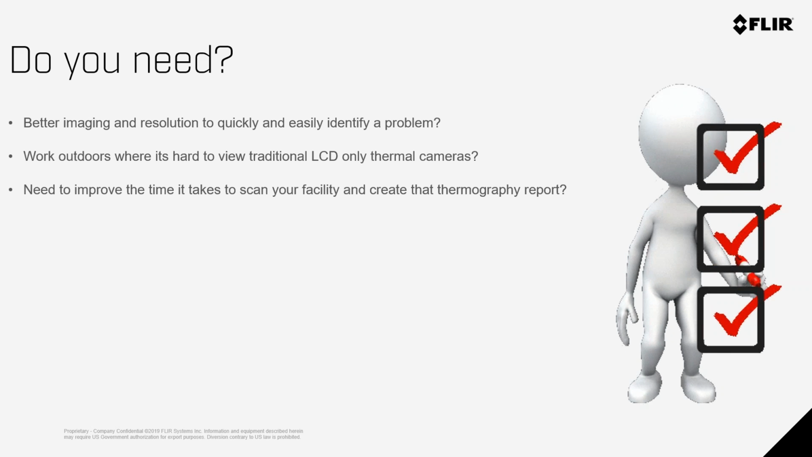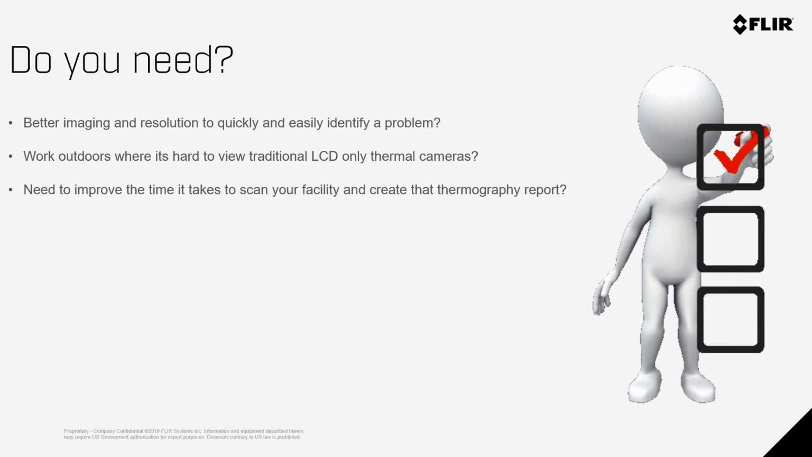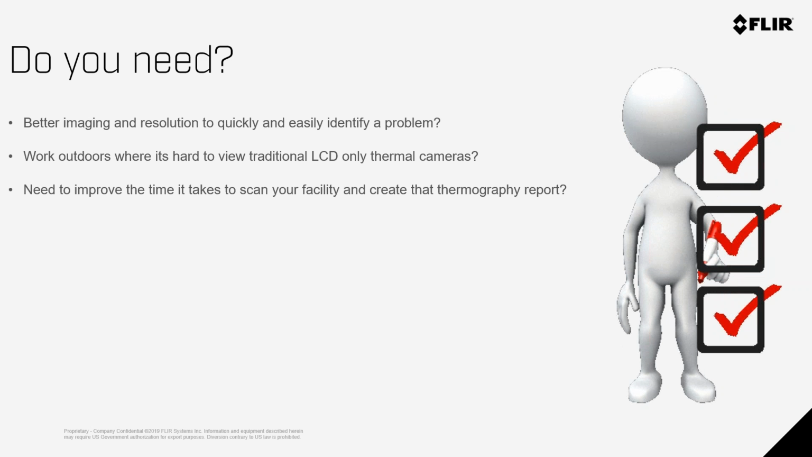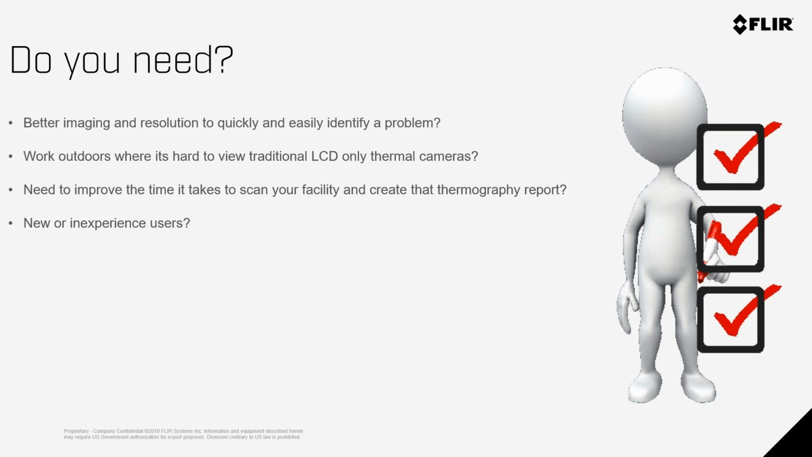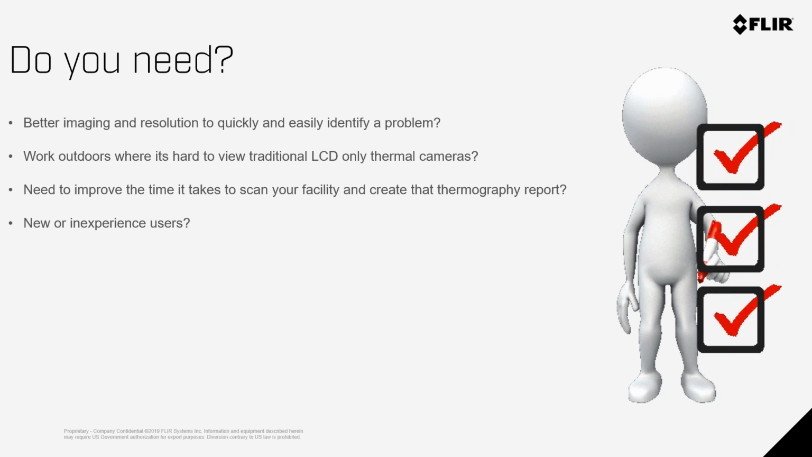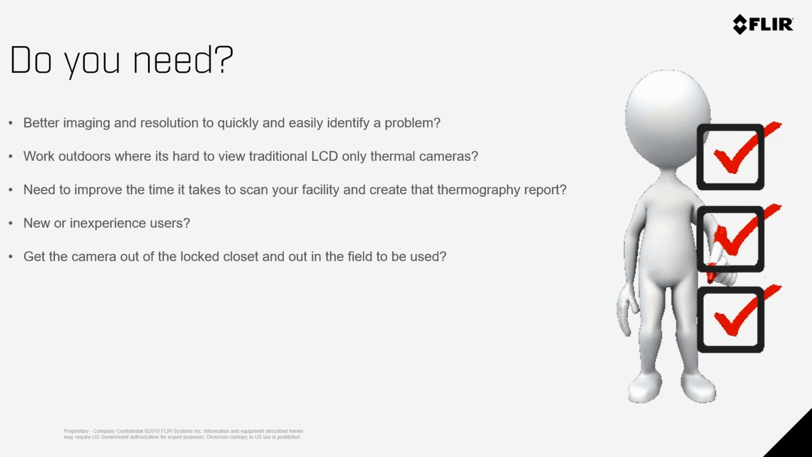Also, doing a thermography program takes time. Do you have the right amount of time to conduct a thorough inspection of your facility? How can you improve that? Do you have new or inexperienced users? Did someone who you've had trained all of a sudden leave for another position? Have they been promoted? These are all issues that, when you start a program, you have to overcome through the life of the program.